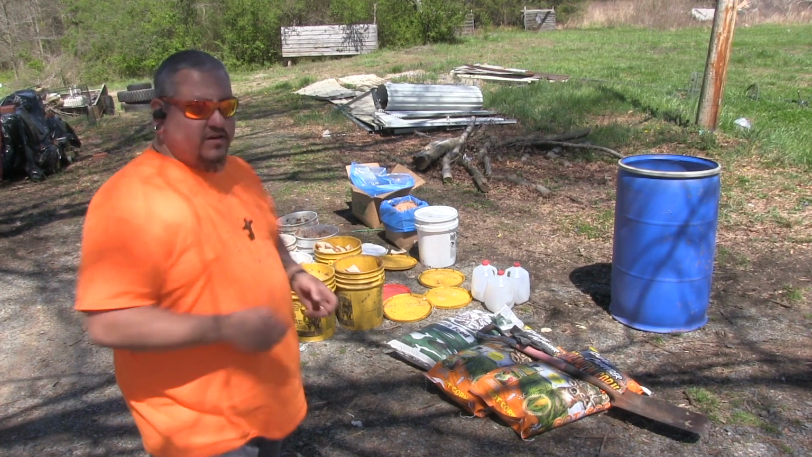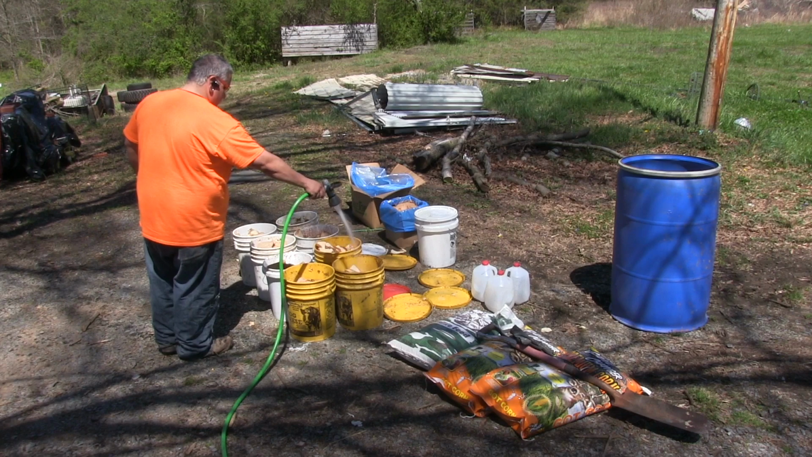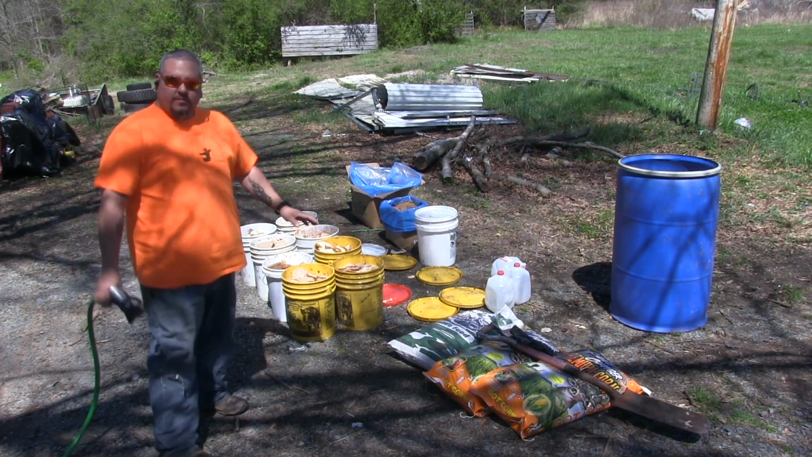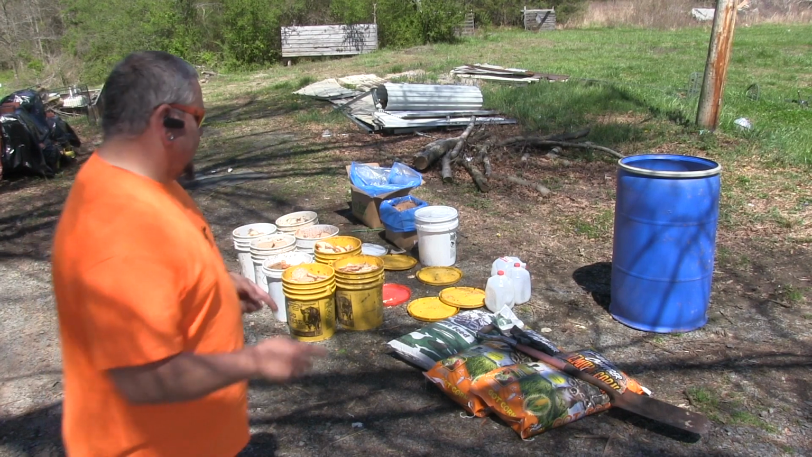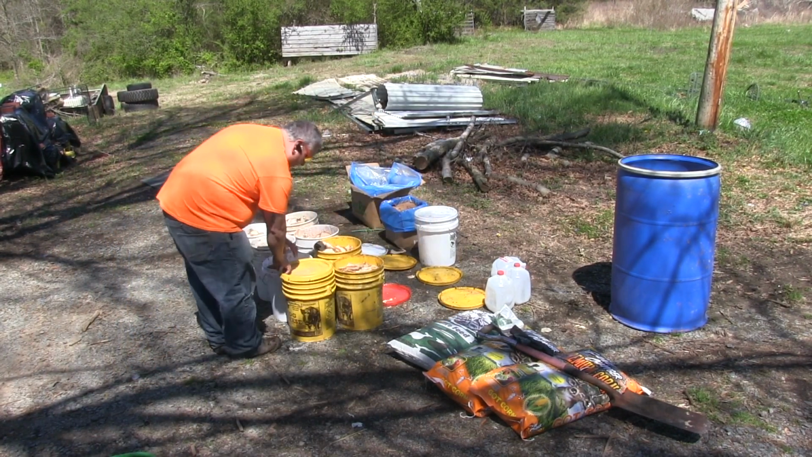So I'm going to get the hose and we're going to fill that up with water. Alright guys, now remember, don't fill it all the way to the top, give it some growing room so that corn's going to swell. The next step is after you put the tops on it. So you can take your lid and put it on there.